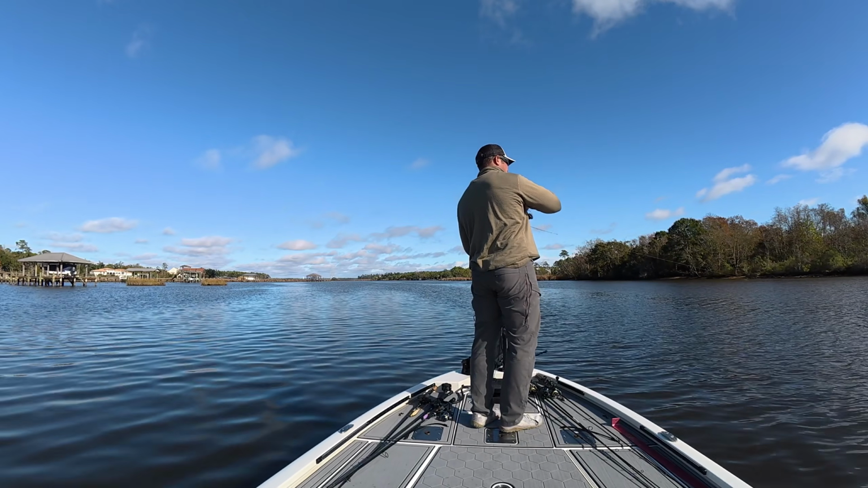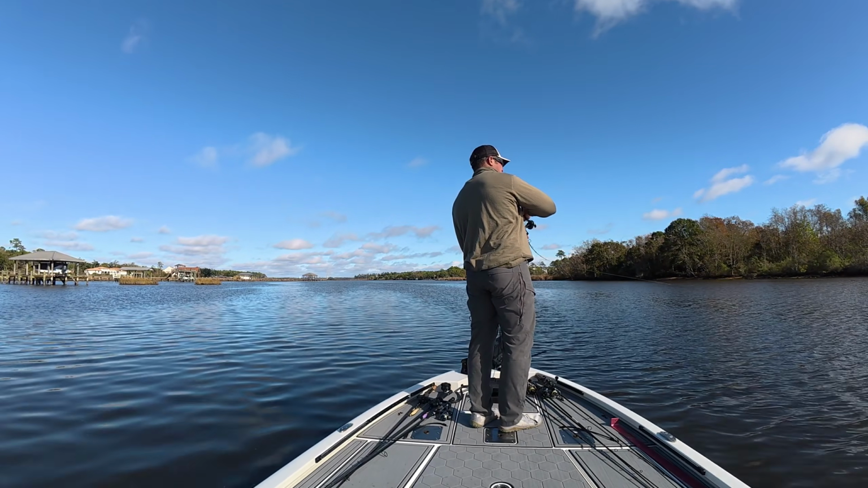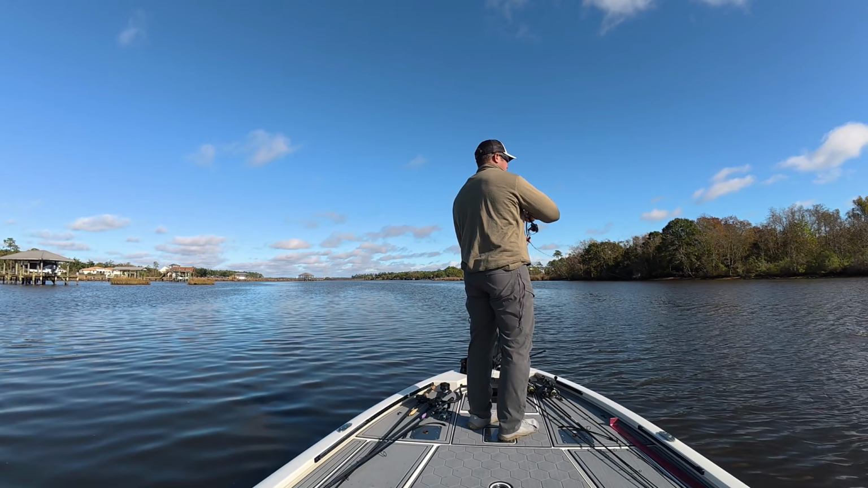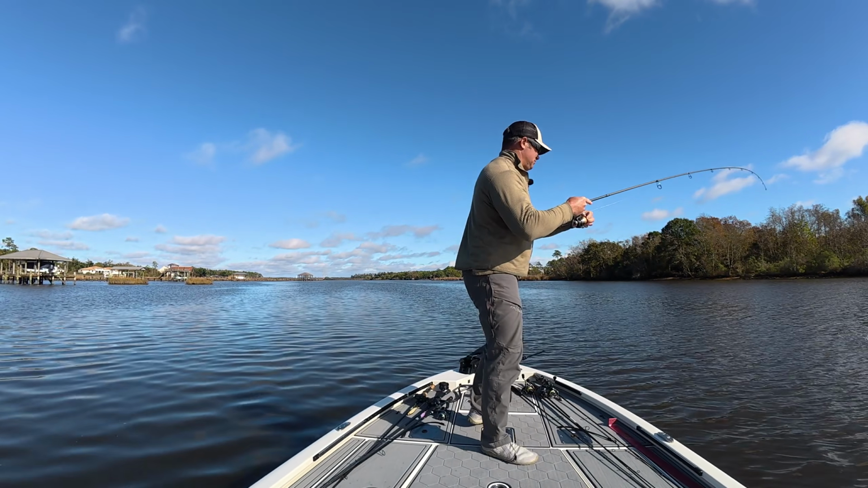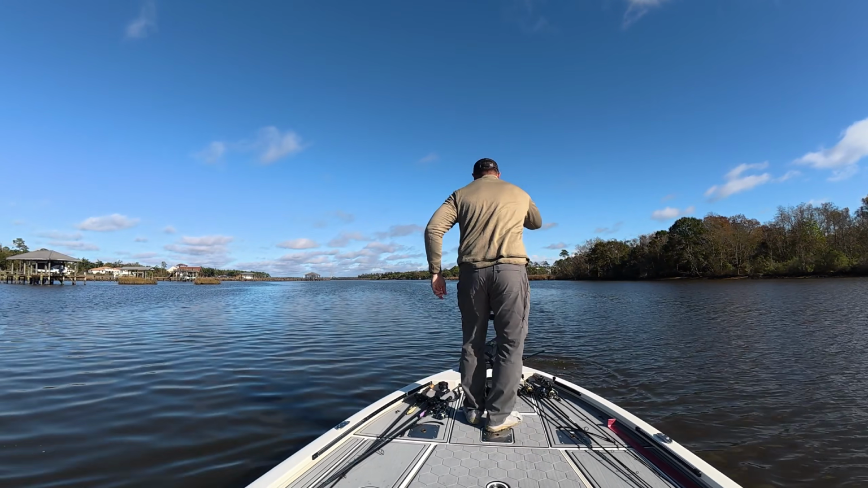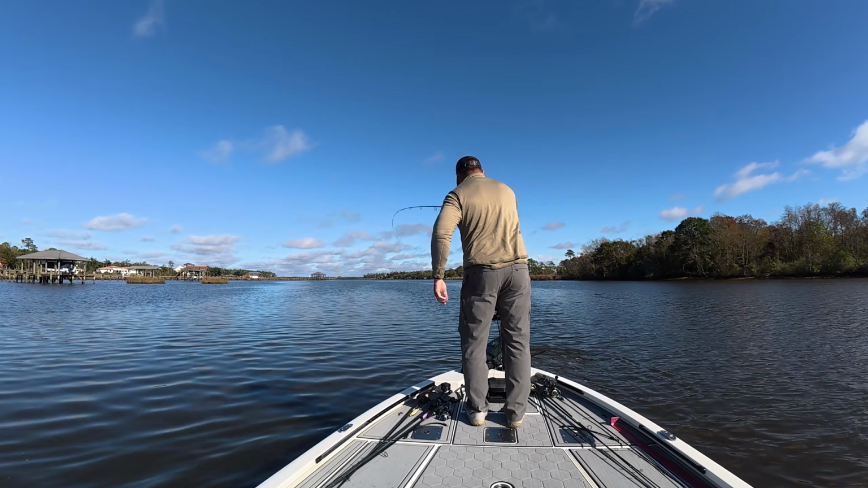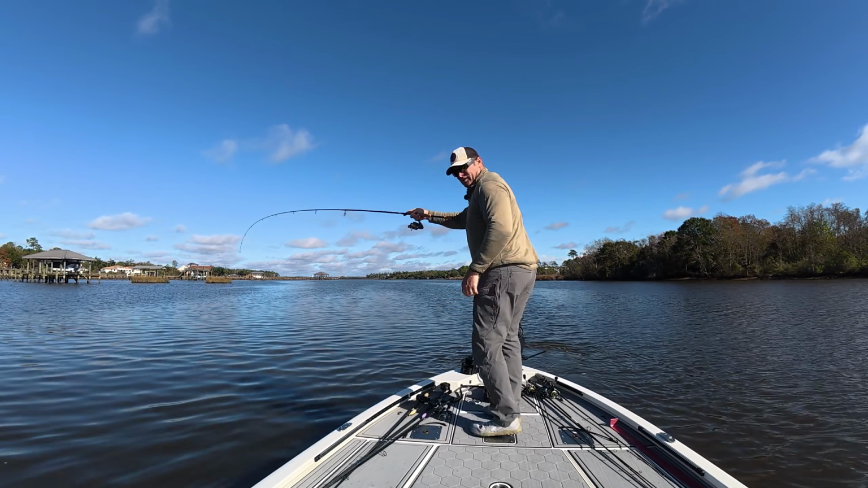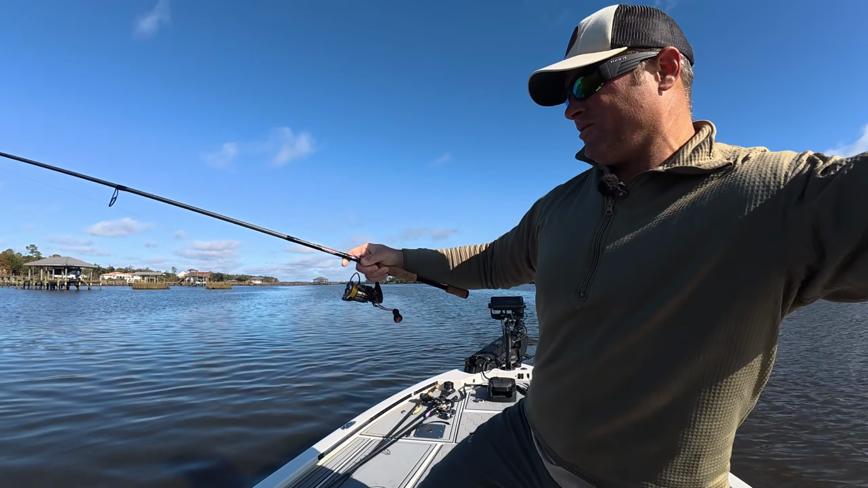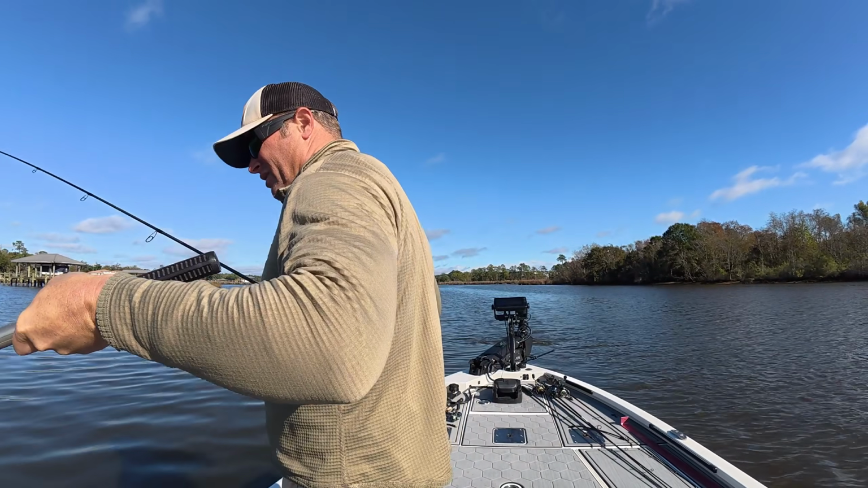There's a good one. That's a trout there. Maybe it's a trout. Oh yeah, that's a nice trout. There we go. Oh yeah, good trout. That's gonna be a catch and release right there if I get her in for a picture. Hopefully she will oblige.